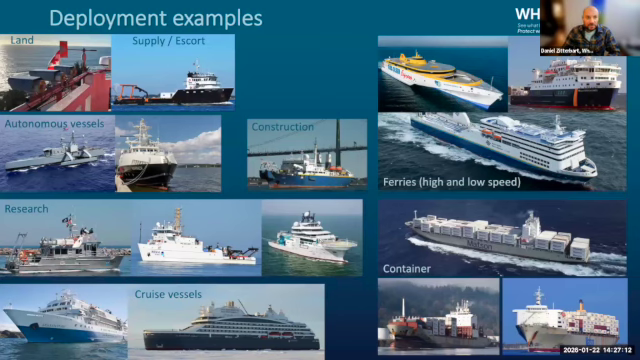Here are a few deployment examples. So we have land-based systems. We put it on autonomous vessels. We have 2 Navy autonomous vessels which are outfitted with that. We used it on research vessels, cruise vessels, large and small, usually expedition-style vessels. We work on ferries, both super fast ferries like this one on the top right, a ferry that goes 35 knots, or very large ferries like the Blue Puttees, which crosses the Cabot Strait in the Gulf of St.